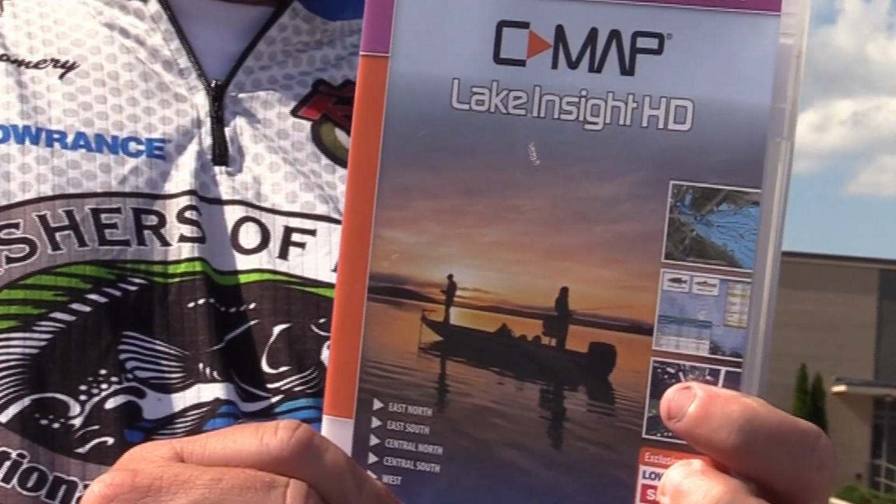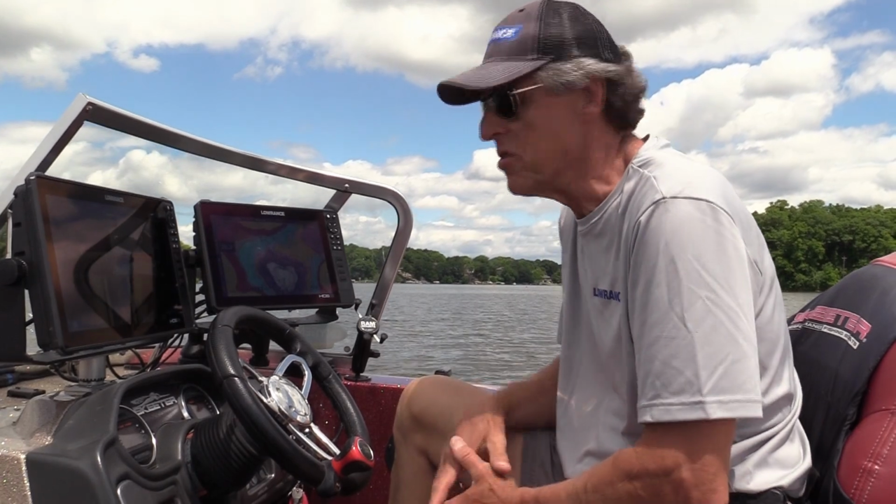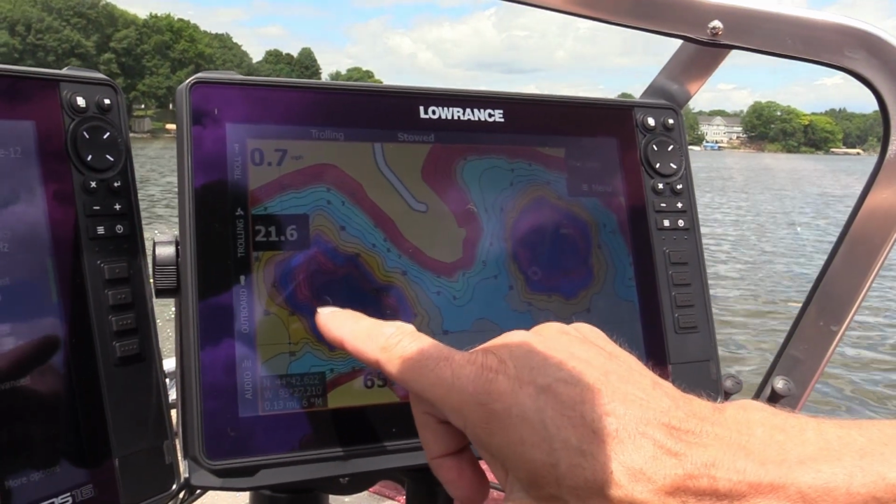Today we're going to introduce the new Lake Insight HD for the North Central region, which gives us the ability to do our color shading for our contours.